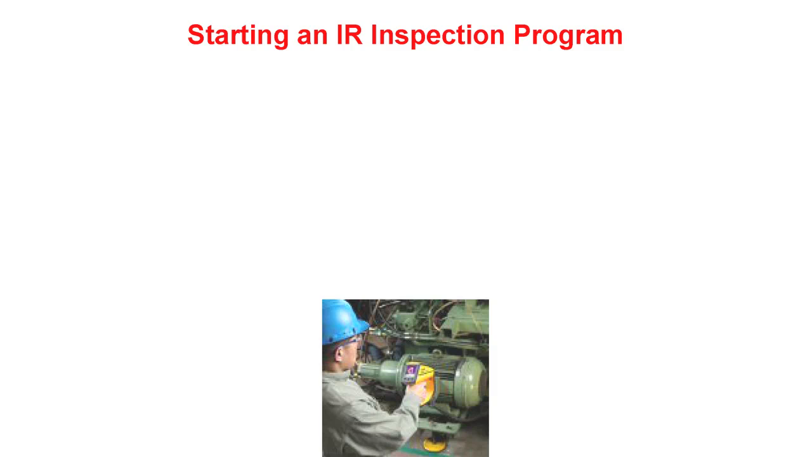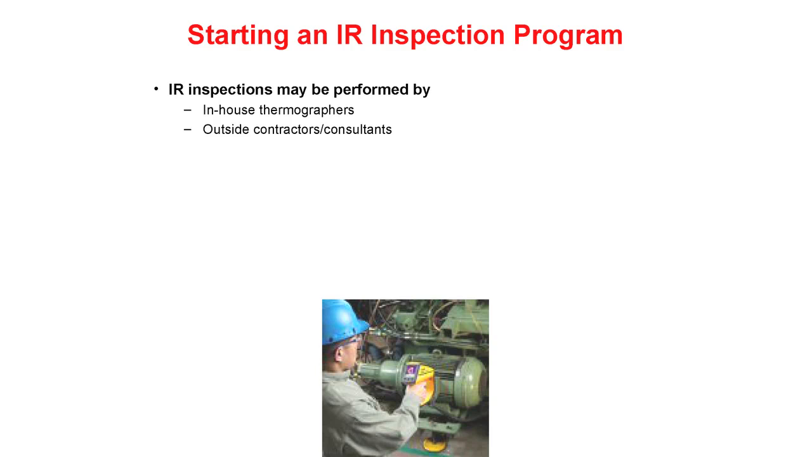Starting an infrared inspection program. For facilities looking to initiate an inspection program, infrared inspections may be performed by in-house thermographers, outside contractors, or professional consultants. Because the thermographer is often the greatest limiting factor in an inspection, thermographers performing infrared inspections should be qualified.